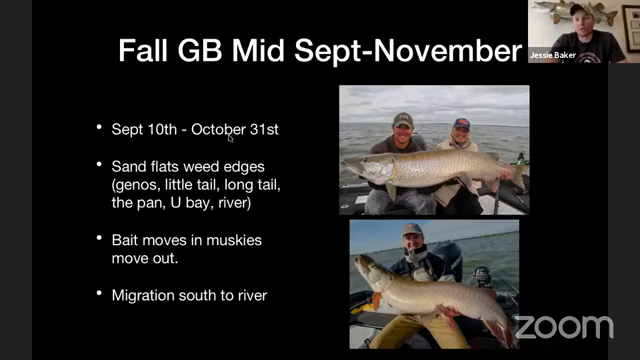Next little portion here is the last section, fall. Fall is a super popular time to come to Green Bay. It's known as a place to troll. This is our time of year to troll. September 10th until October 31st is super good. Our season used to go to the end of November, but our regulations just changed. Our season is now open until December 31st, so we got an extra month of fishing. I'm pretty excited about that.